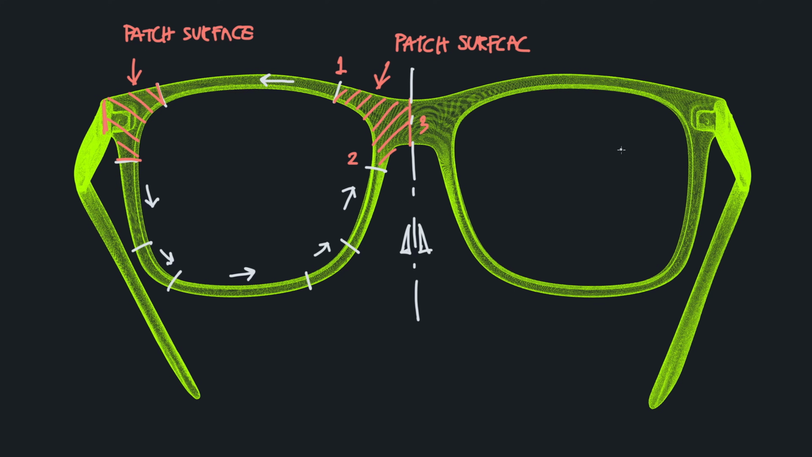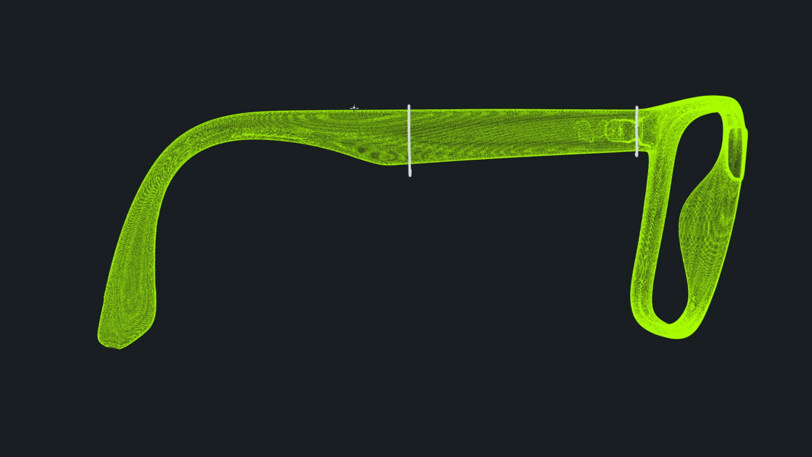Since the frame is symmetrical, I will just model the left side and then mirror it over to the right. I will model the side pieces separately, starting with 2D cross sections along the white lines and lofting them into shape. At the very tip, I will switch to 3D sketches and patch surface command to finish it off.